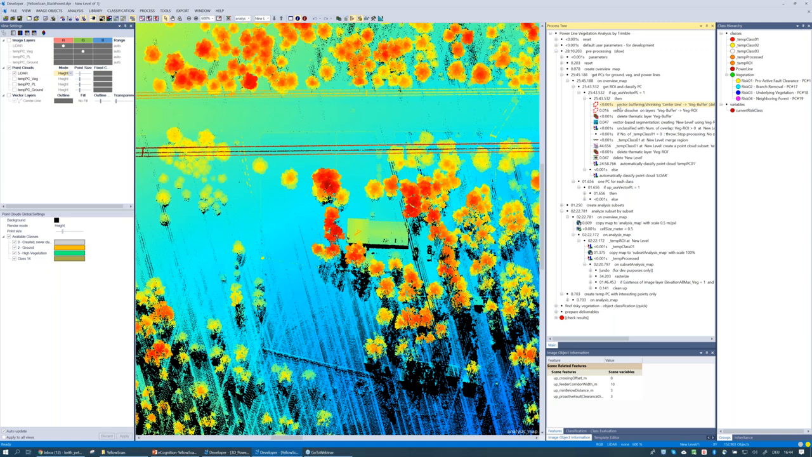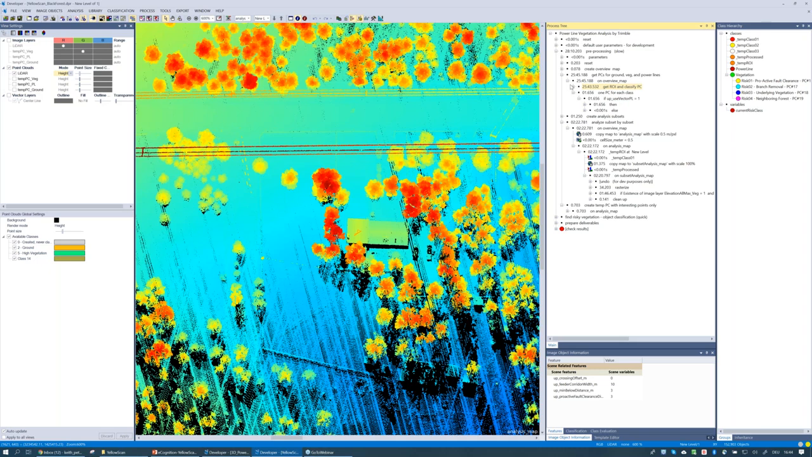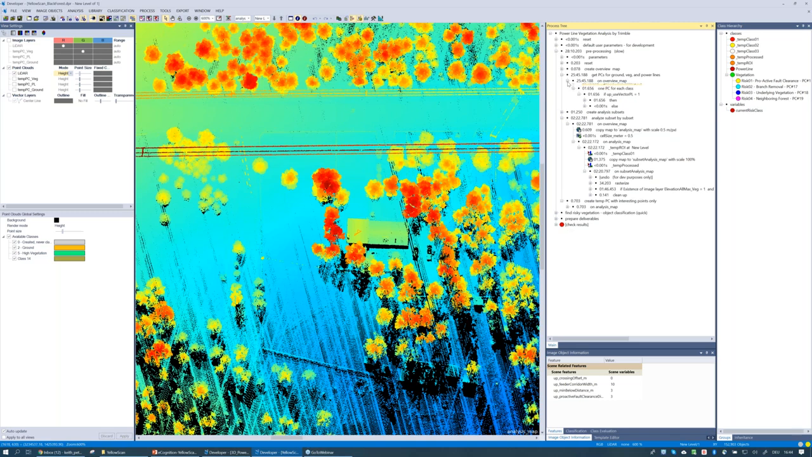So I'm now converting these vector objects to image objects within my project. And all this is simply to reduce the amount of data that I'm pushing through my processing. So I'm going to say I'm only interested in points within this right-of-way. So that's one of the first steps we took here. And we generated our buffer, and we created some temporary point clouds within eCognition.